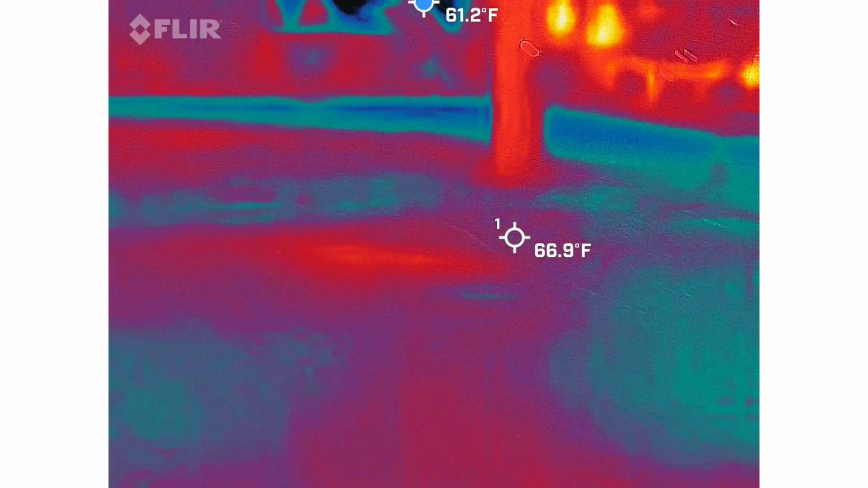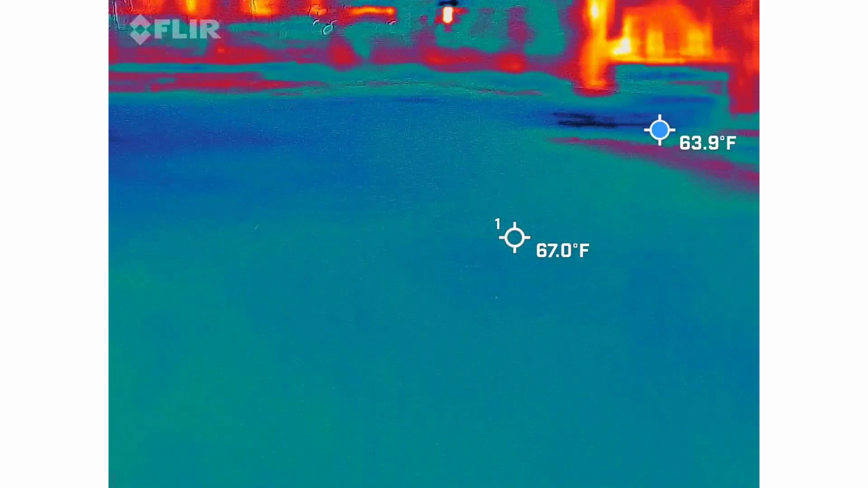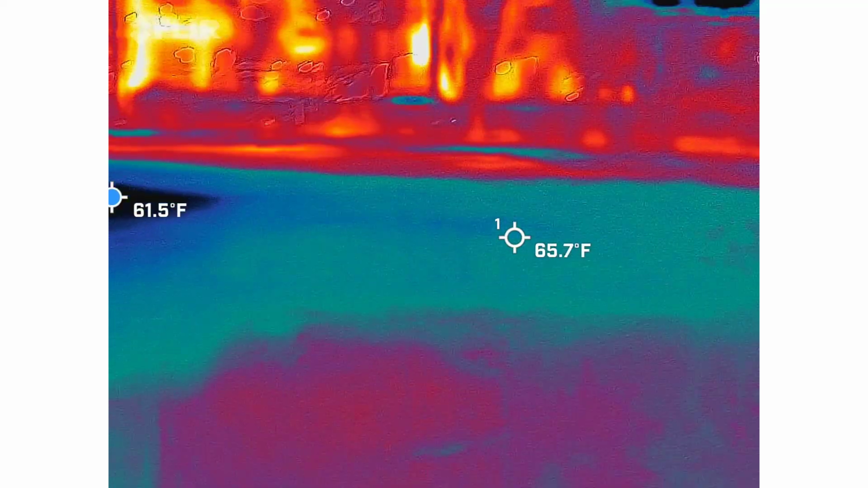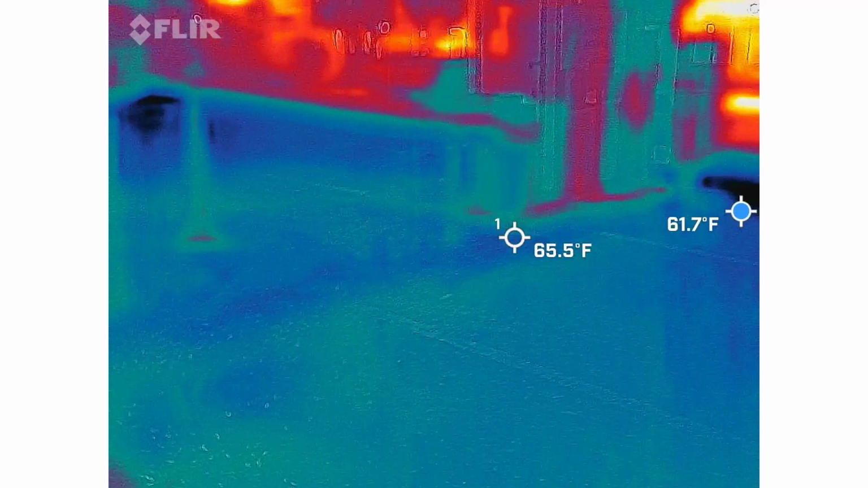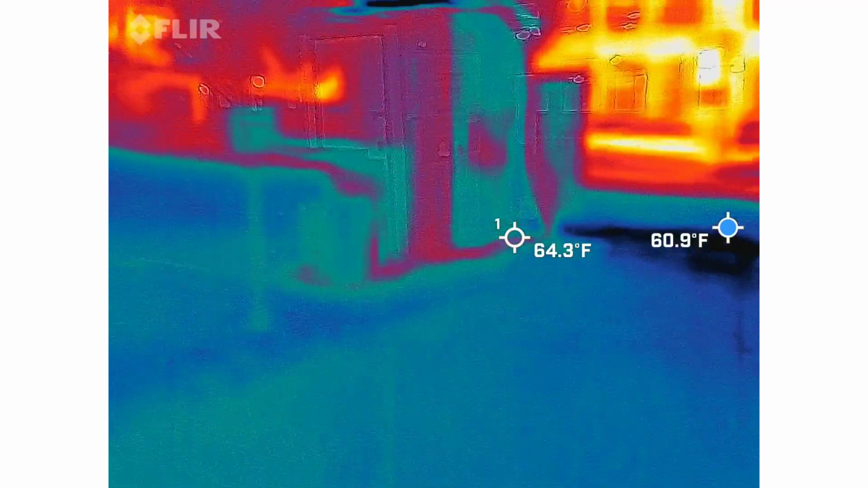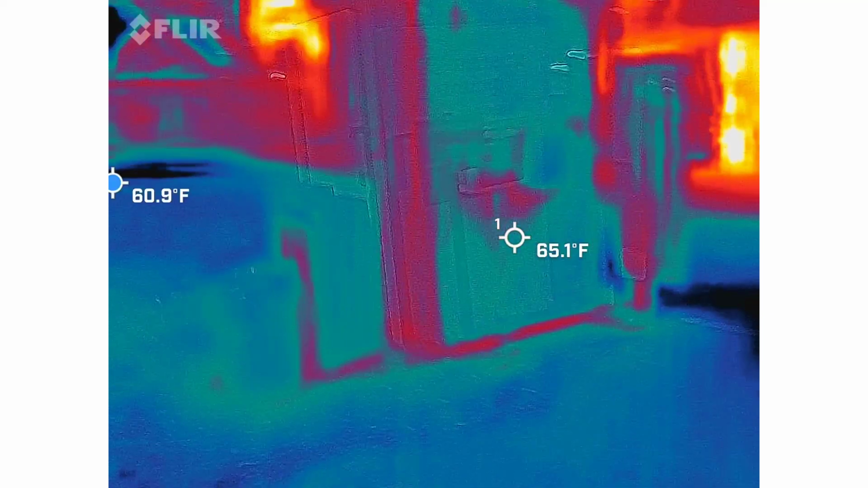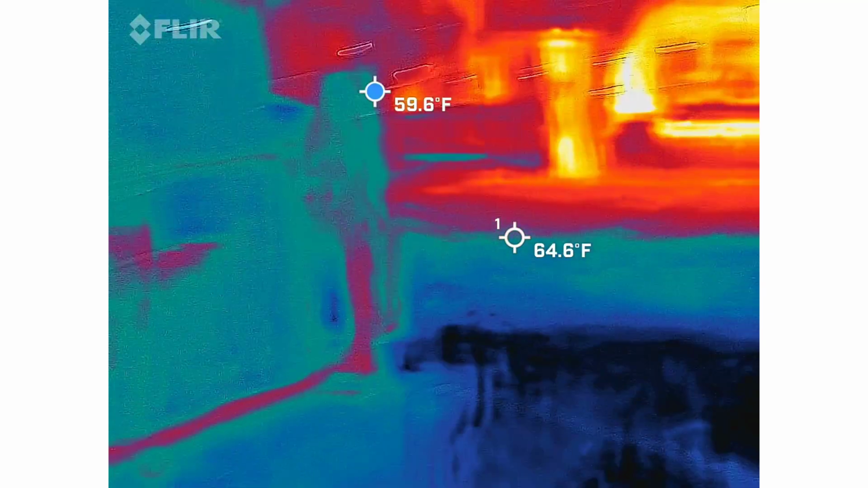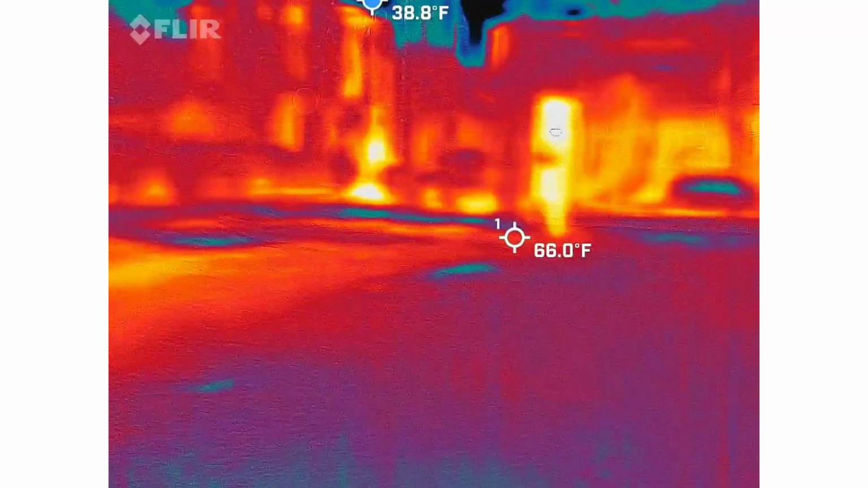Okay, just lights. Yep, all about the lights. Should I go over by the cemetery?